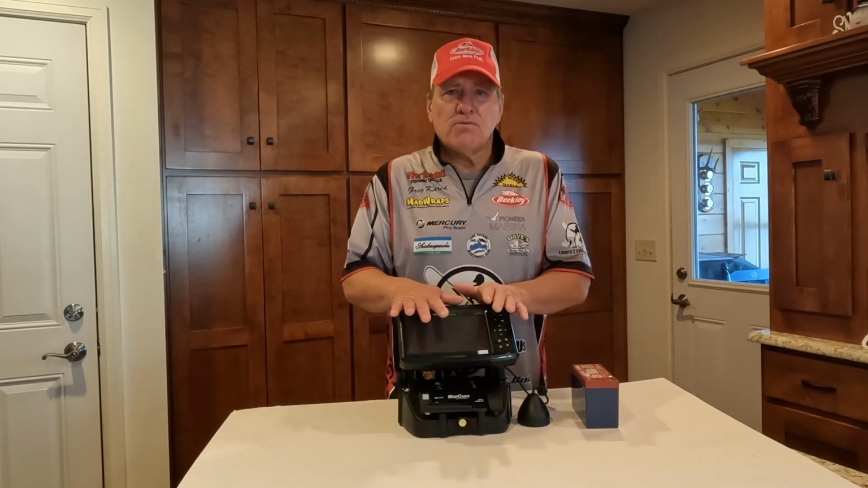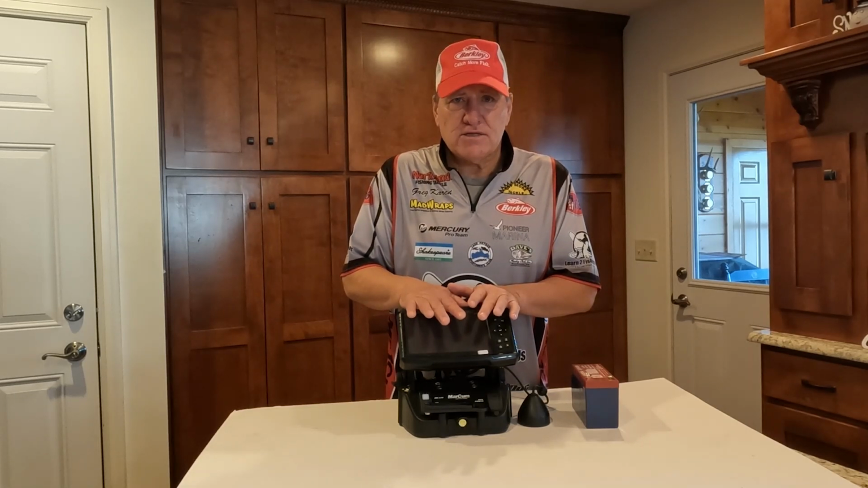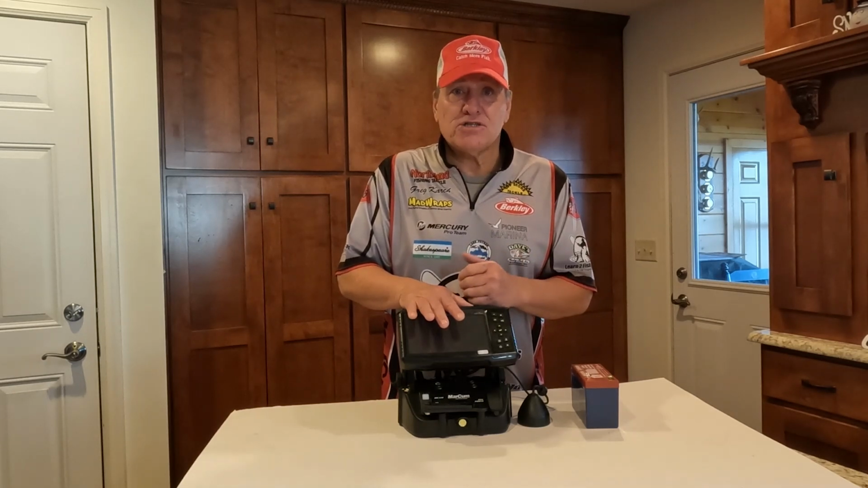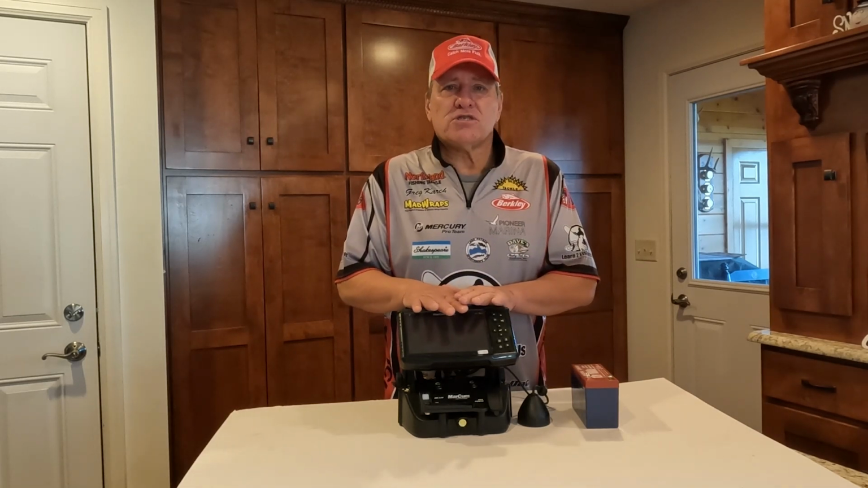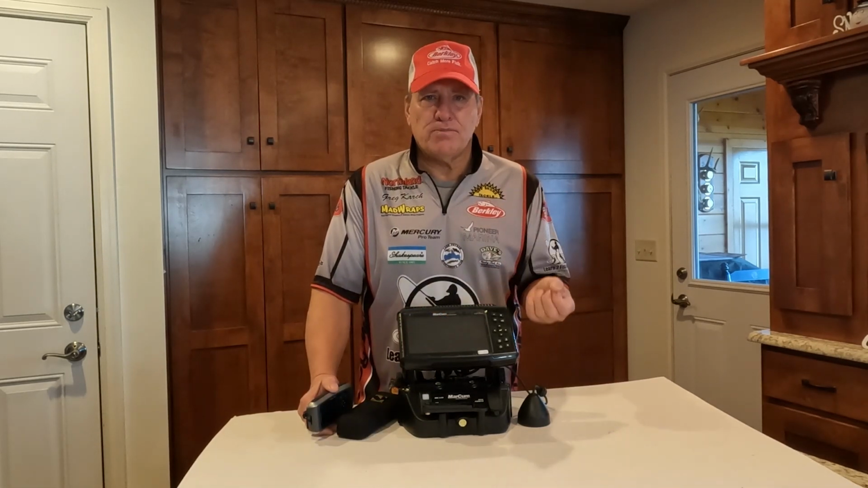The other thing is most of the LCD screens do come with a built-in GPS. So what's really nice is you can waypoint where you're fishing, or you could put a chip in and actually see where you are on the lake. So these are some of the features that I really like about the LCD. Next, I'd like to talk about GPS.